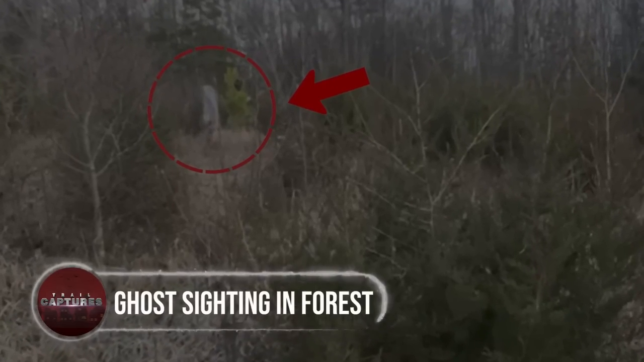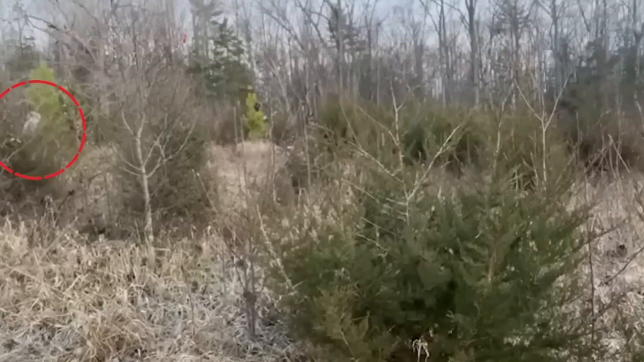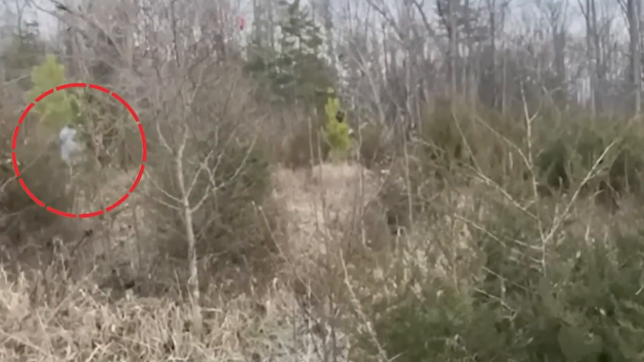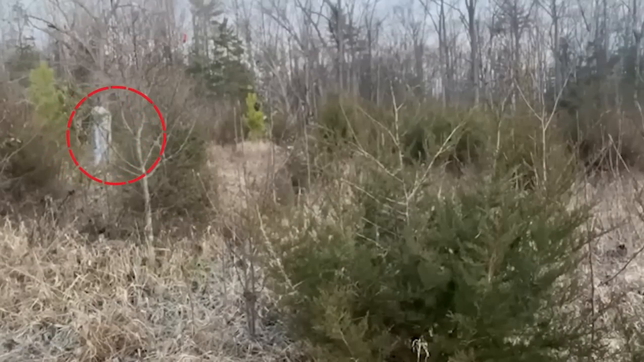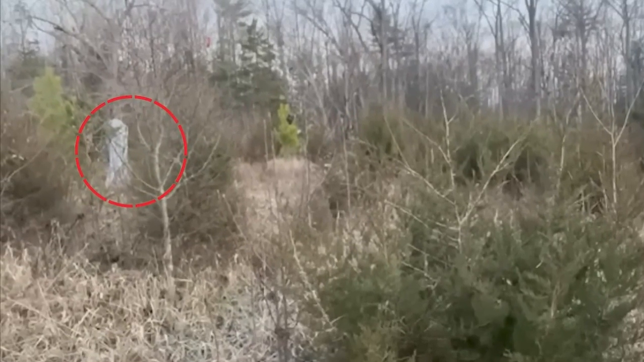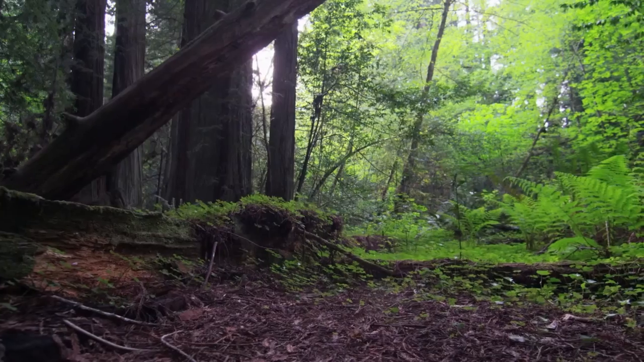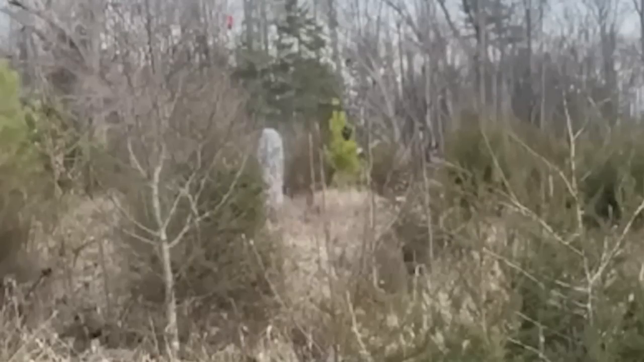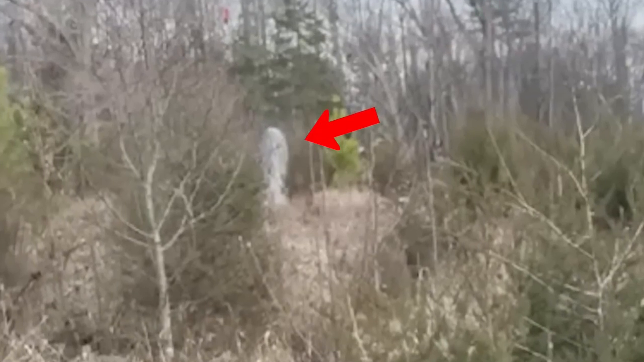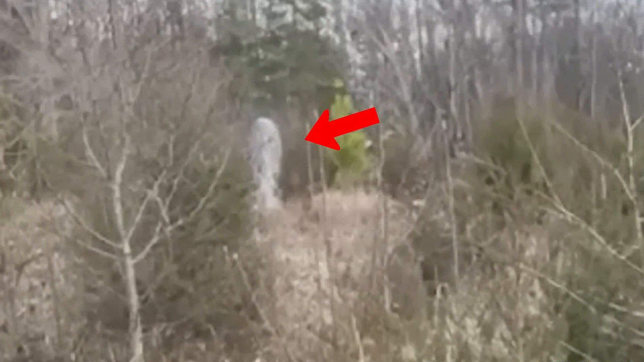Ghost sighting in forest. Uncut trail camera footage of this bizarre incident was posted on YouTube on December 19th, 2022 by the Homesteading Off the Grid channel. A very terrible sight was captured on one of the landowner's trail cameras in this video. Because he owns a lot of forest land and enjoys hunting, the owner set up numerous cameras in the area to record what kinds of animals wander in his forest.